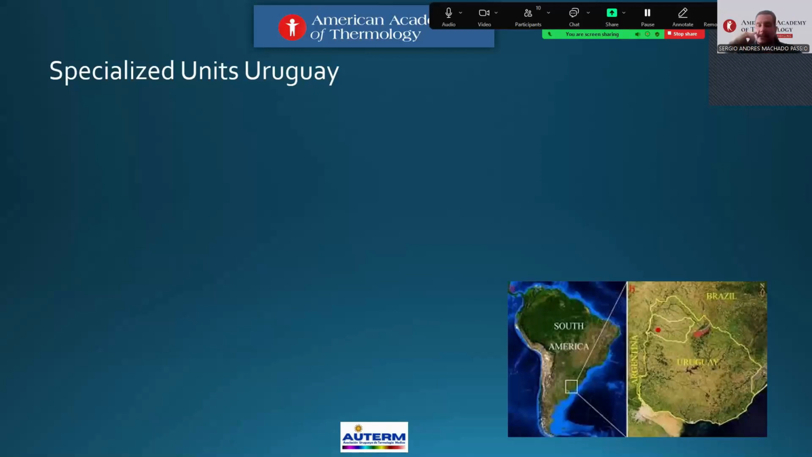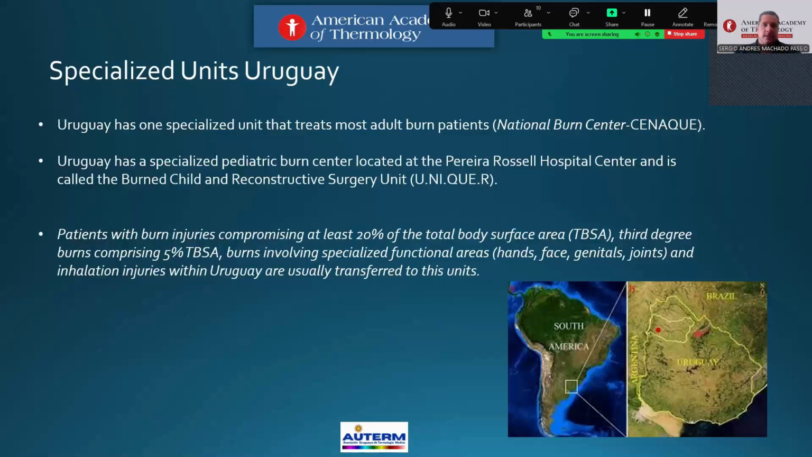In Uruguay, a small country in South America, we work together with two specialized units for burns. For adult burn patients, the National Burn Center, and for children, the Pediatric Burn Center located in the Pediatric Hospital, the Burn Child Reconstructive Surgery Unit, Unicare.